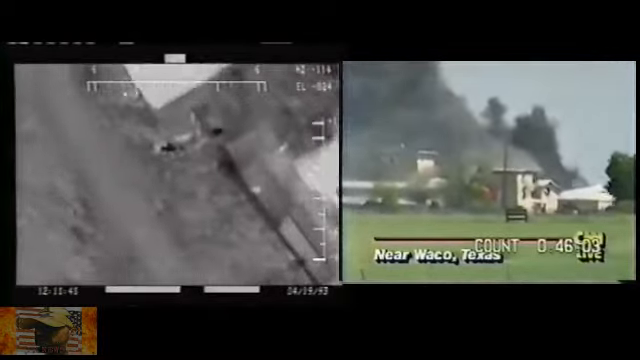I don't know if there are any fire trucks at the compound even. So this fire is really burning out of control here. Well, and we also have to remind viewers that water has been turned off. The water pump does not work at the facility. It has been disabled by the FBI about the second week of this raid.